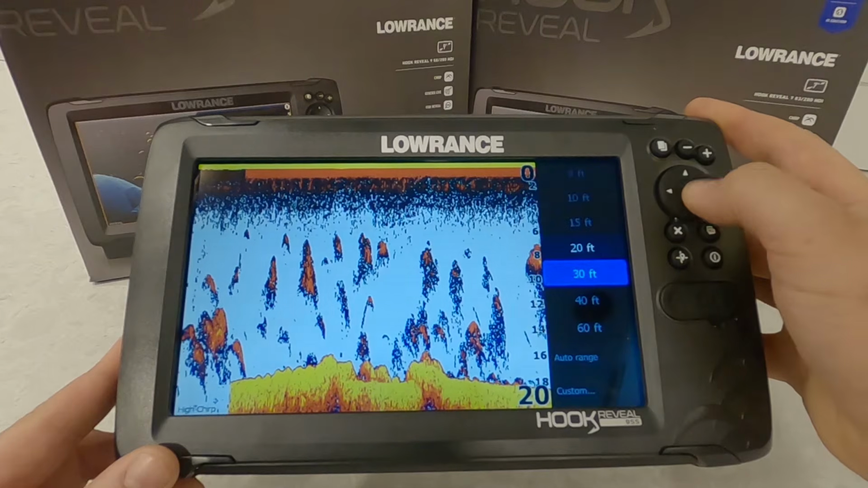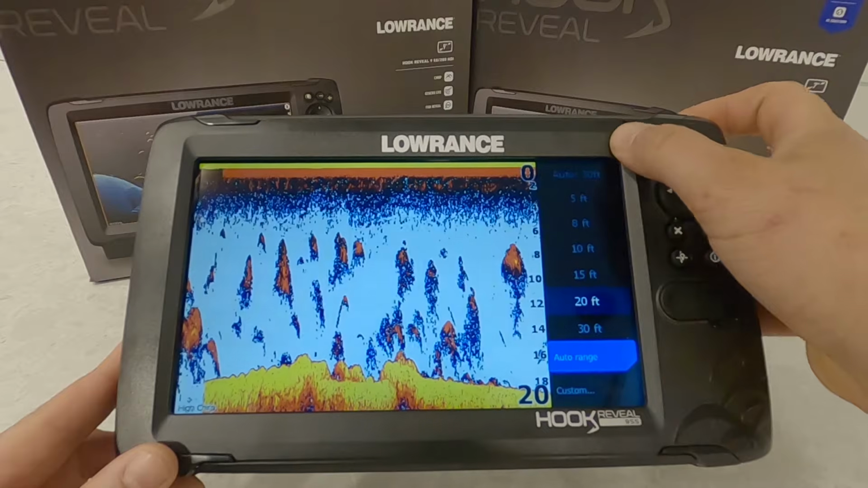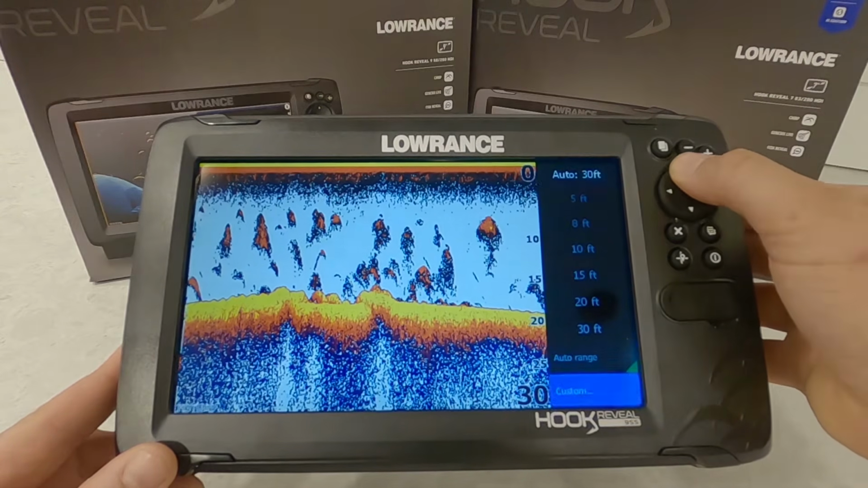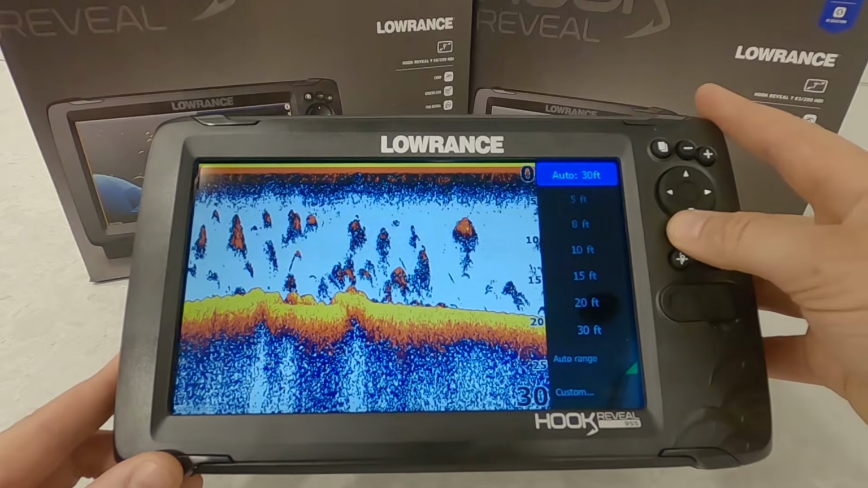So I'm just going to leave this in auto. And actually, I think I just learned something there. If you go up to the top, it'll actually come up on the bottom. So yeah, you can get to these two a little bit quicker by going to the top, not scrolling through all of them. So that's a trick I just learned.